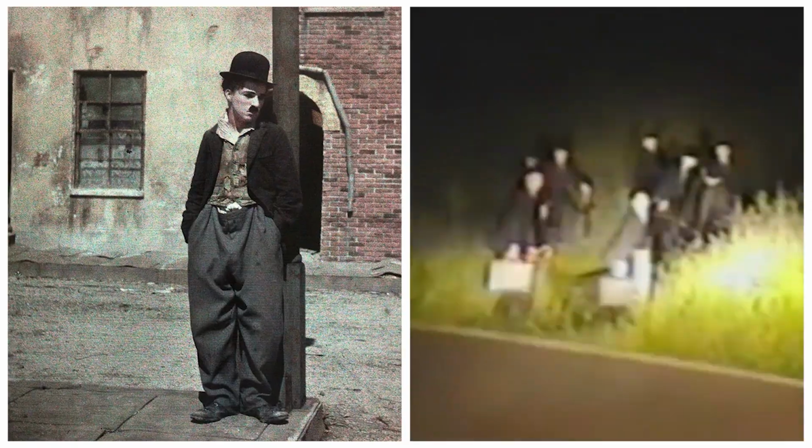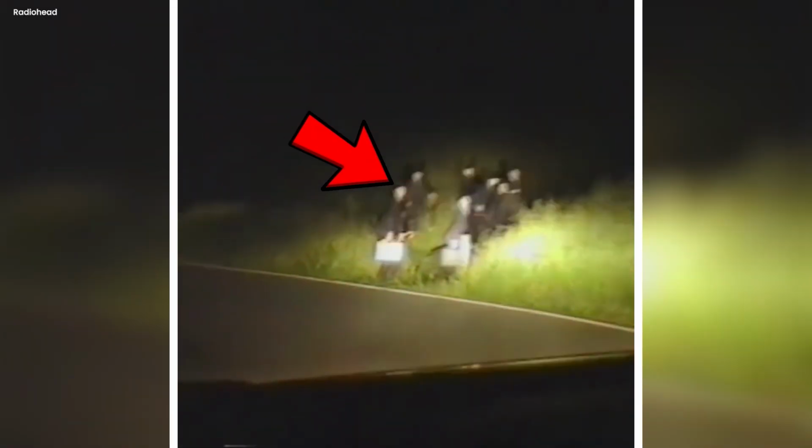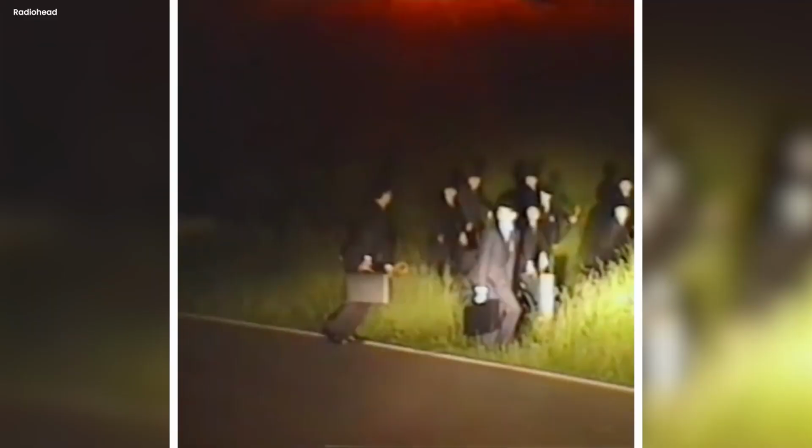A cult. Picture a car cruising down a dim road at night. Out of nowhere, a group of individuals dressed as, can you guess, Charlie Chaplin? Yes, it's quite bizarre. Even more unsettling, they halt to peer into the car, and a mysterious light appears in the background. Keep an eye out for the masked individual too.